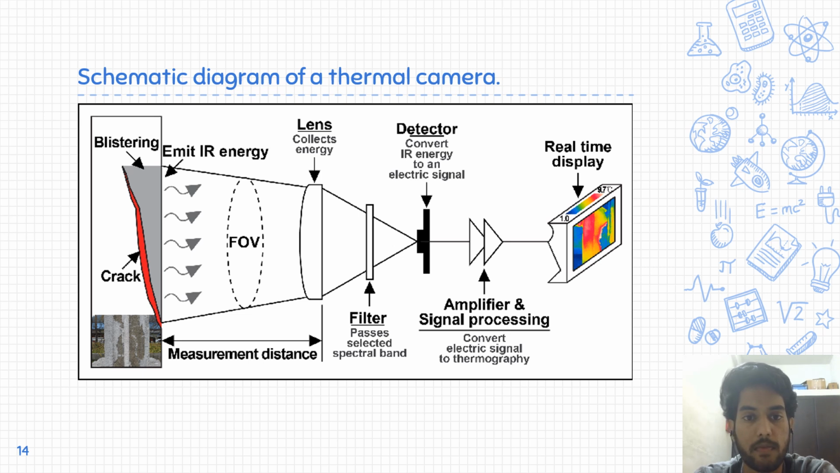The IR radiation, after it falls over the detector, gets converted to an electrical signal. This electrical signal is amplified and processed by the inbuilt processors of the camera. Then these electrical signals are converted to a thermogram, which is displayed in real time on the display of the camera.